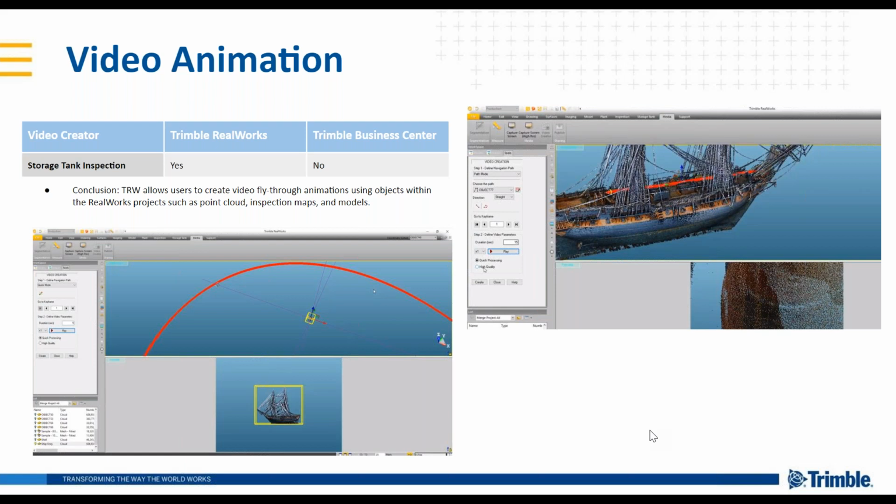Video creation is possible. Kind of fly-throughs or walkthroughs, however you want to call it, to save and create in Trimble RealWorks. So you'd be able to create fly-through video animations using objects within the project, such as point clouds, inspection maps, geometry models, all within RealWorks. And then Jason, you can export those out in standard media format.